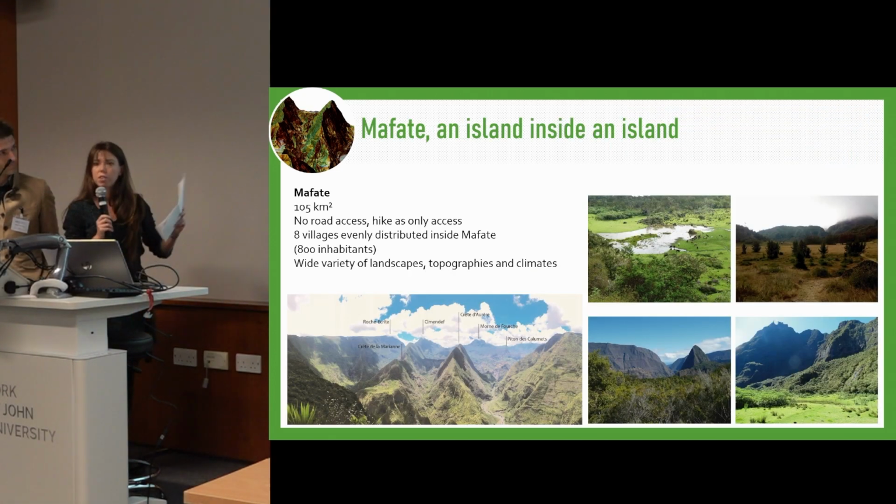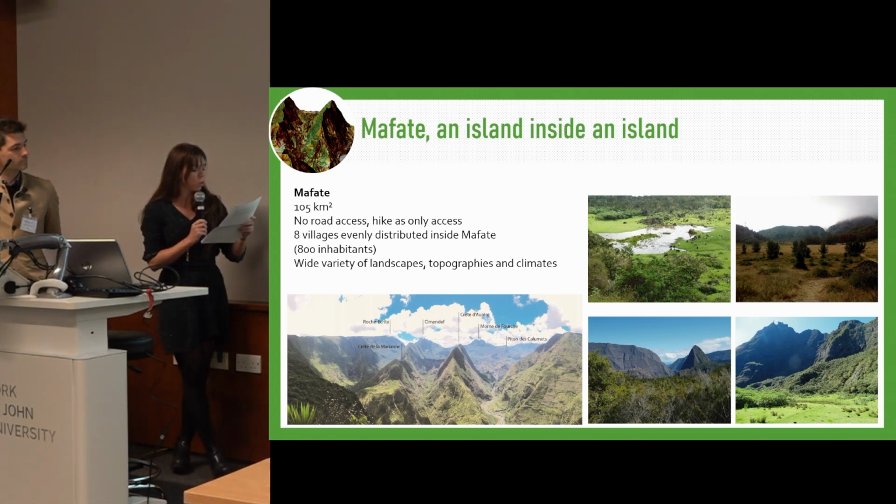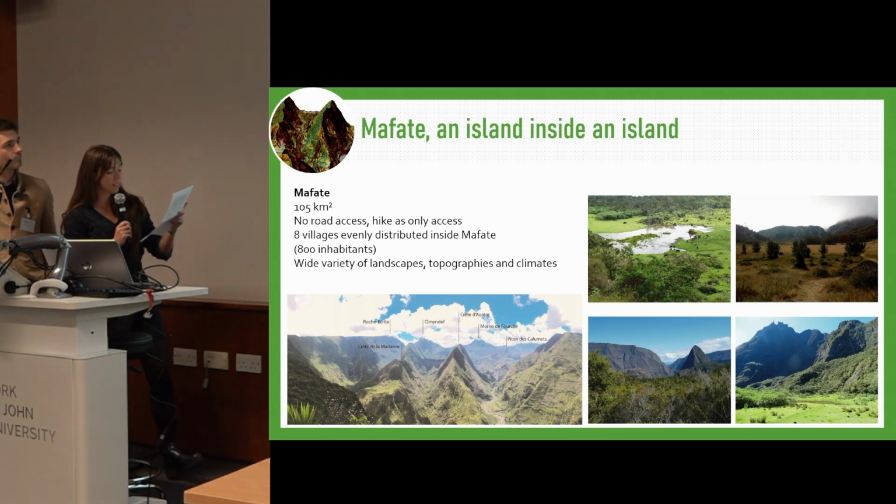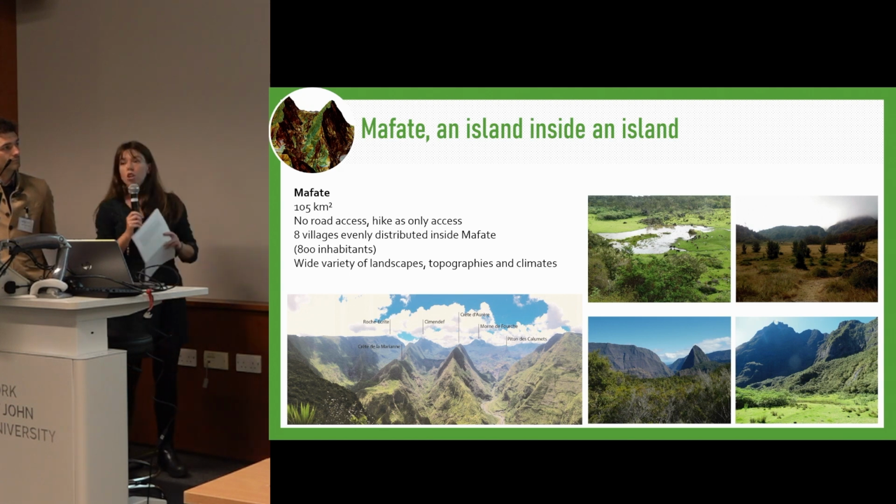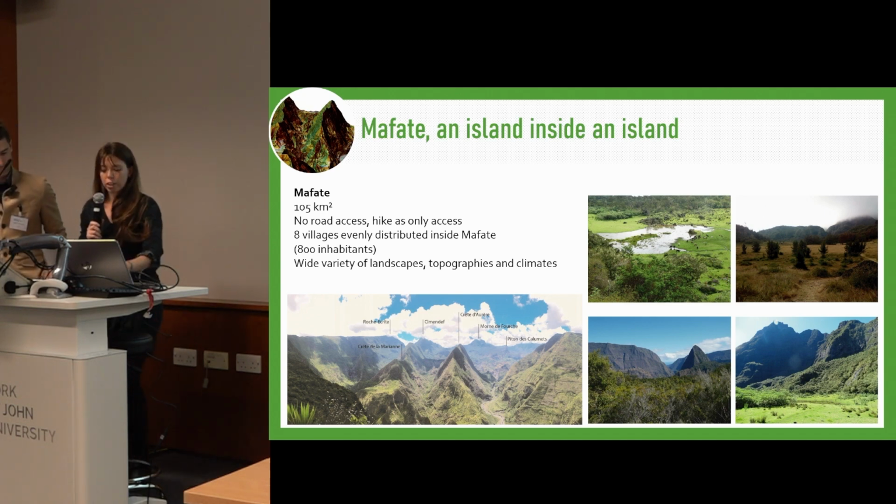Mafate, one of these cirques, can be considered as an island of its own inside La Réunion. This proportionally small cirque of only 100 square kilometers is home to a wide variety of landscapes. The specificity of Mafate is that there is no road to Mafate and no road inside of Mafate. The people living there just walk. There are only hiking paths, and almost 800 people live there.